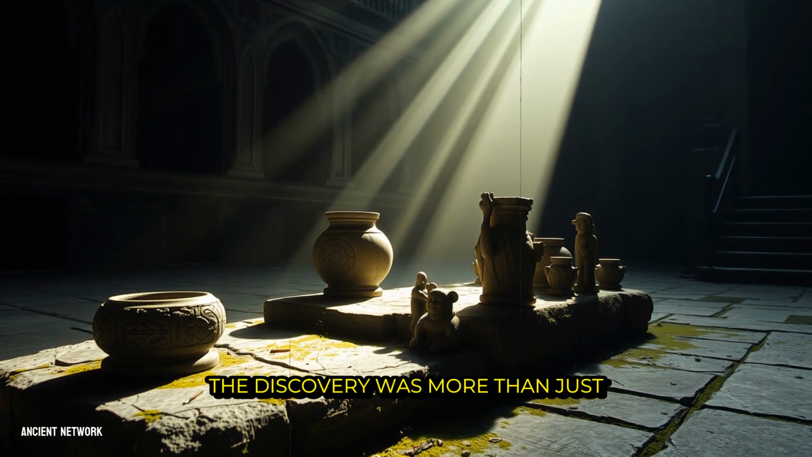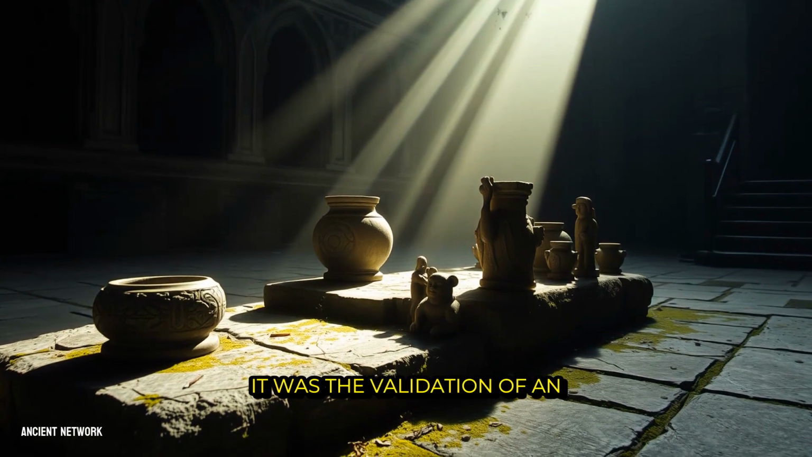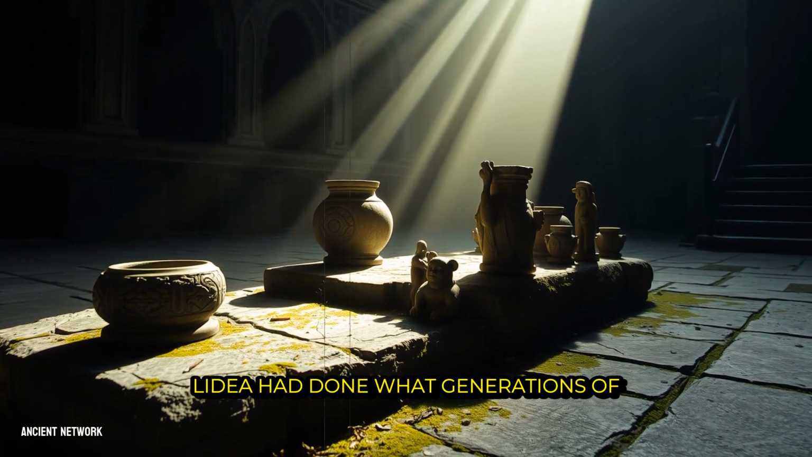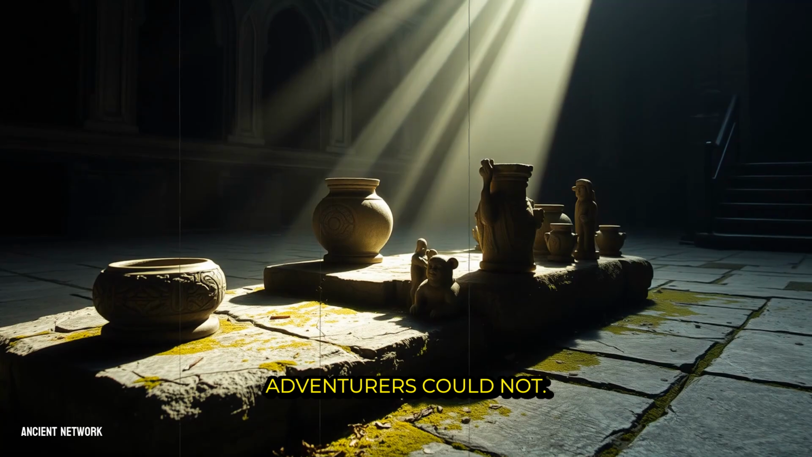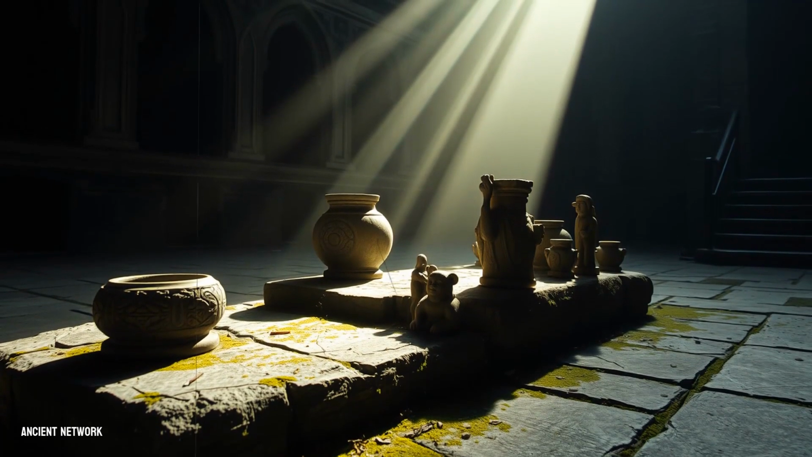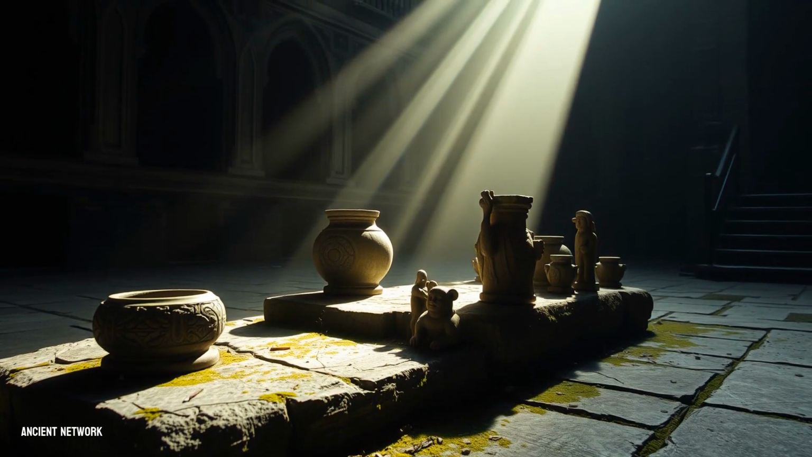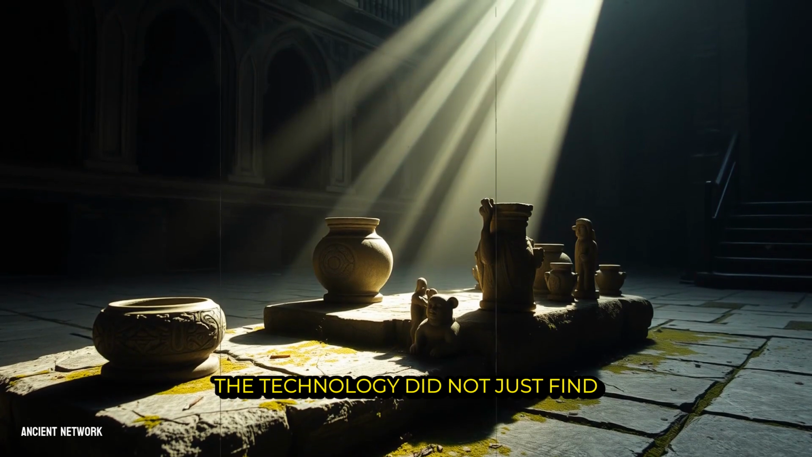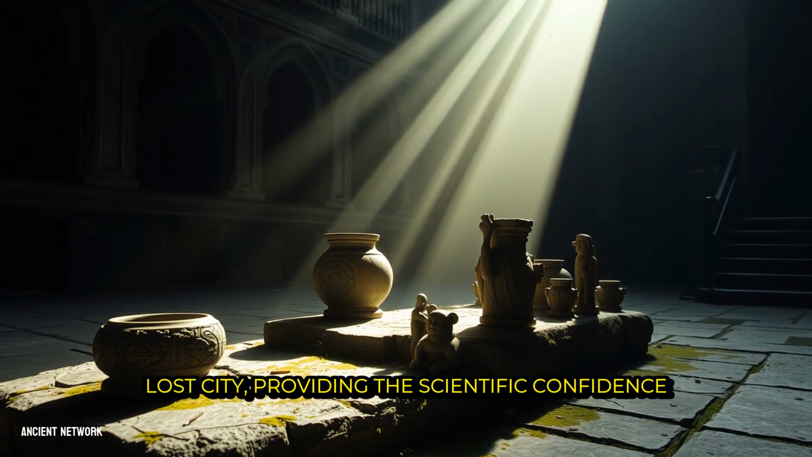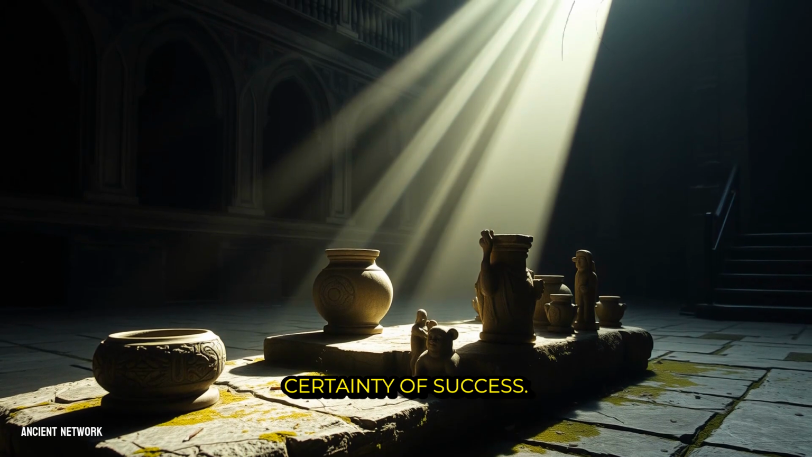The discovery was more than just the confirmation of a city. It was the validation of an entire new paradigm for exploration. LiDAR had done what generations of adventurers could not. It had rendered an impenetrable landscape transparent. It transformed the search from a gamble into a targeted investigation. The technology did not just find a lost city, it proved it could find any lost city, providing the scientific confidence to launch expeditions with a high certainty of success.